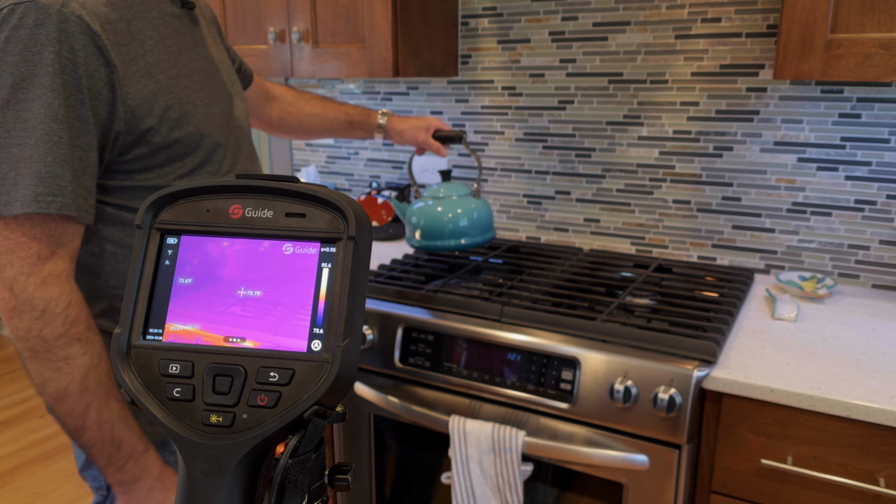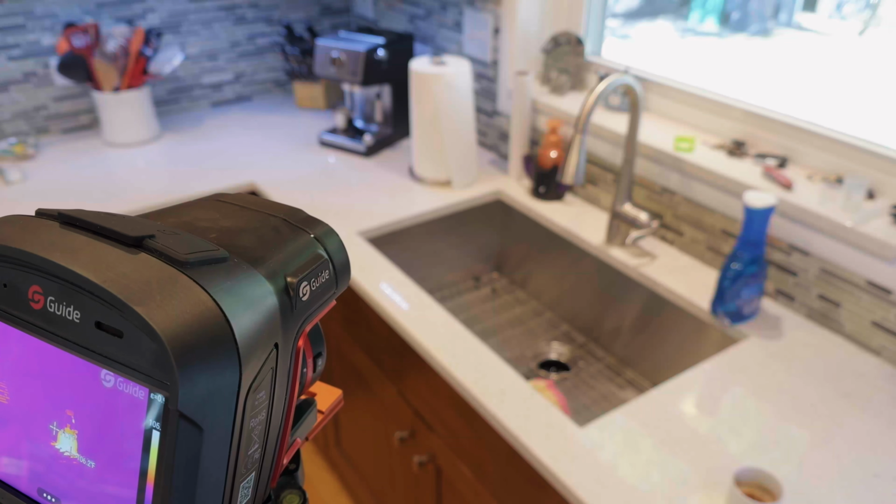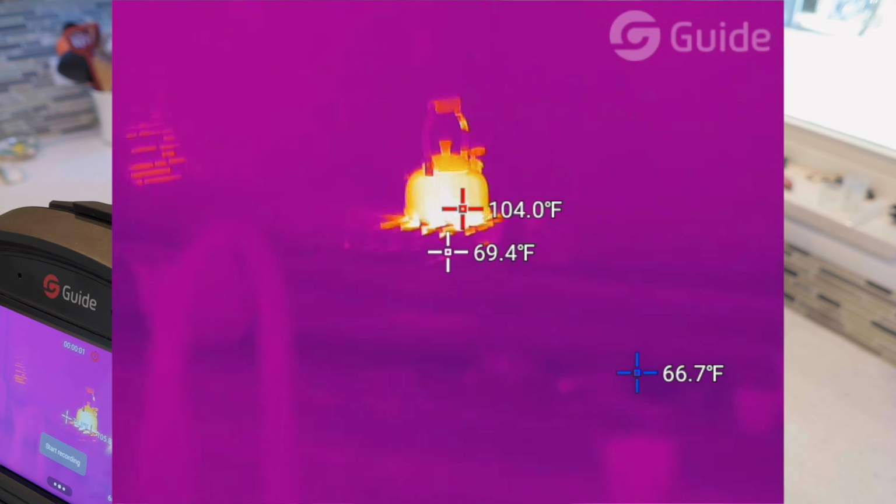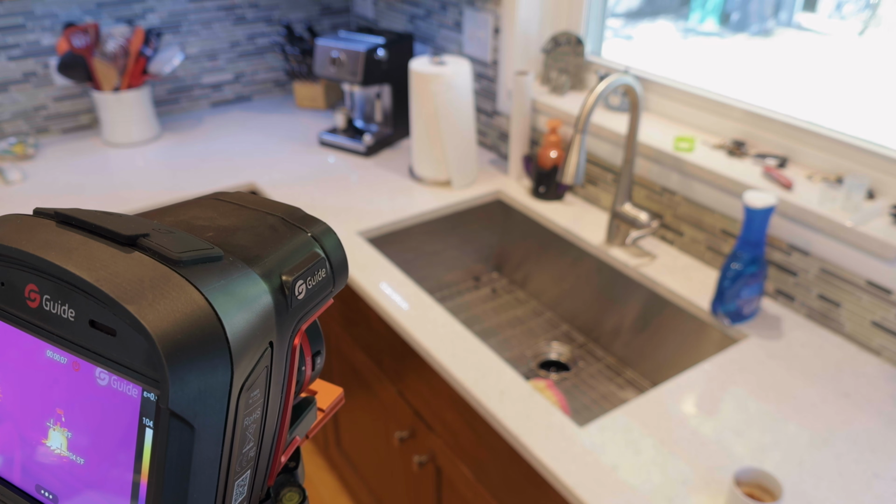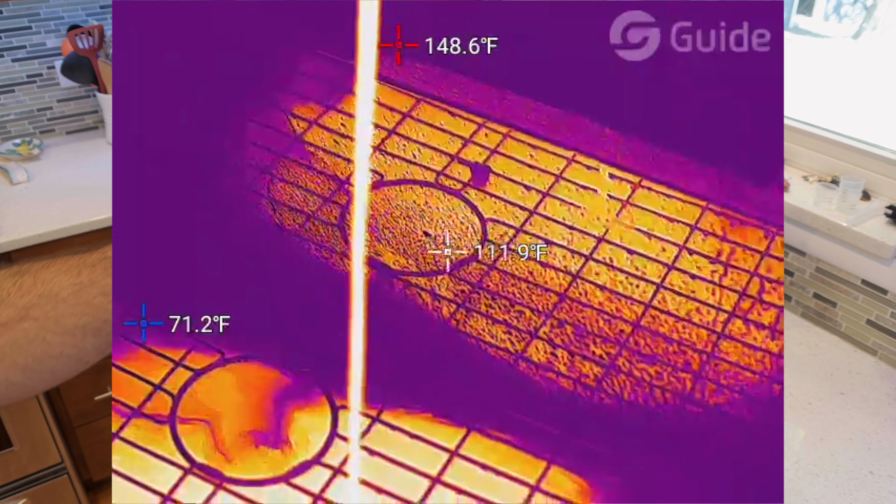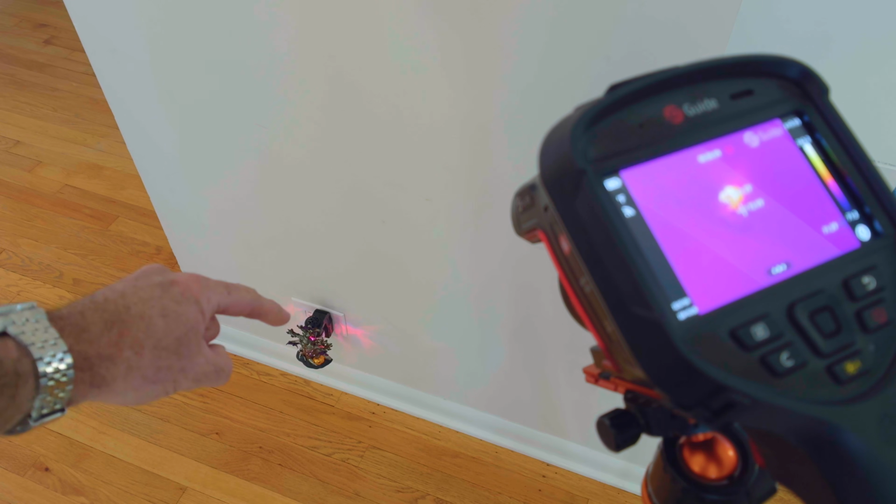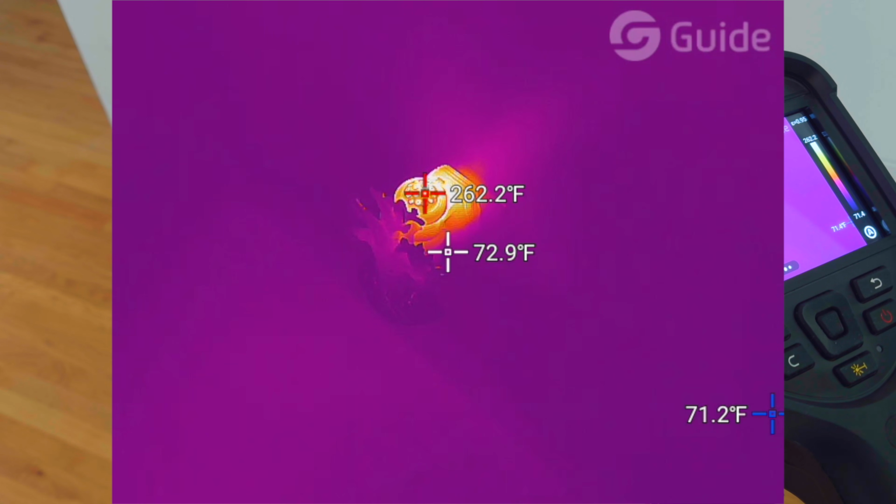So let's look at a few basic things in the house here, just so you can get an idea of how crazy good the resolution is. Let's try some hot water. This is wild. You can see the reflection of the tea kettle in the kitchen window. Obviously the temperature is off. About these little oil burning plug-in things the wife loves. 262 degrees. The thing is lit up like a Christmas tree.